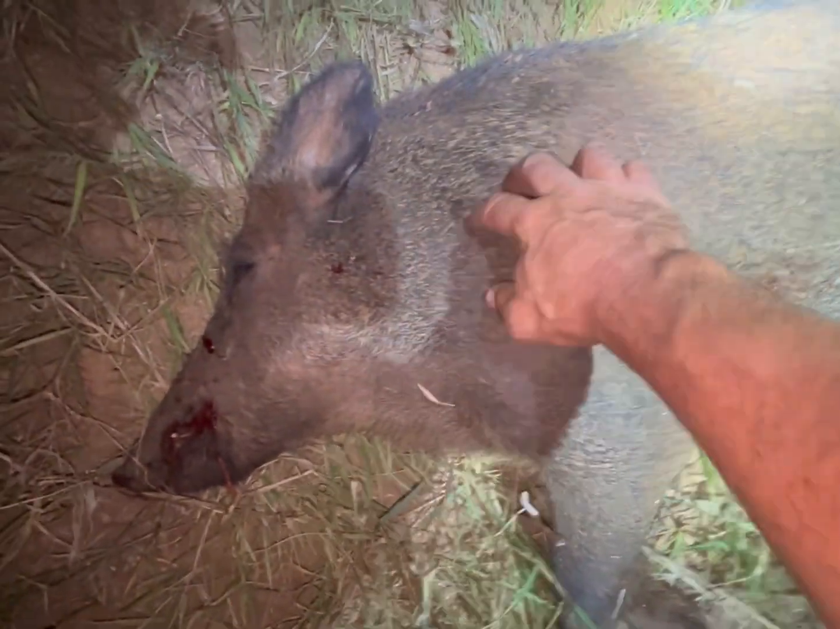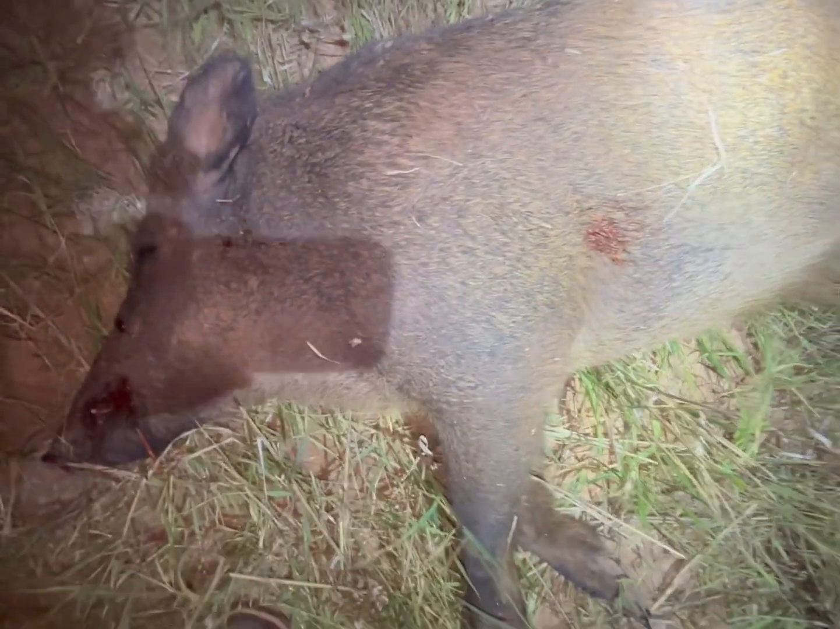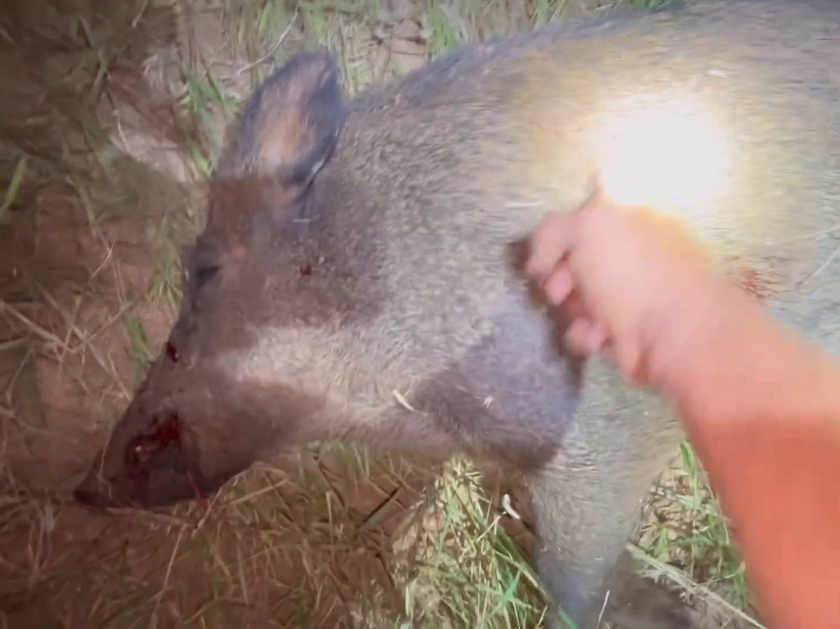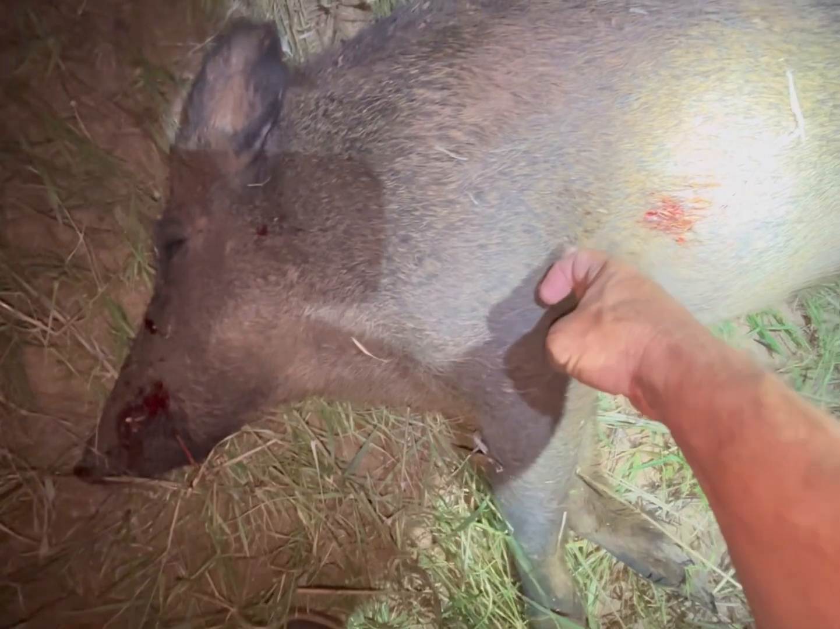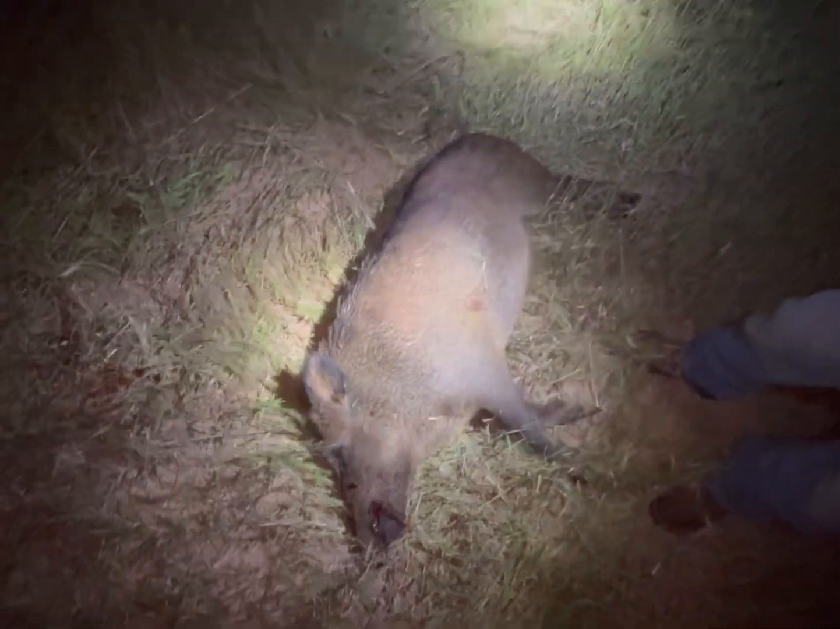Right there. There's his scapula. Right there's where you need to put it. That's the vital V, boom. And actually you need to be a little bit lower where you can get into the heart. Tough sucker. They're all tough. There's no reason he should have ran 30 yards. No, he should have dropped. Well, he did, man. He didn't want to. He was adrenaline.